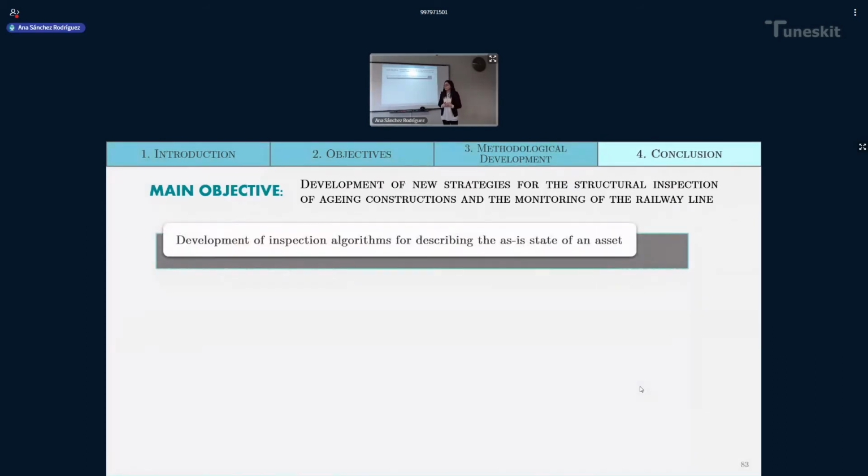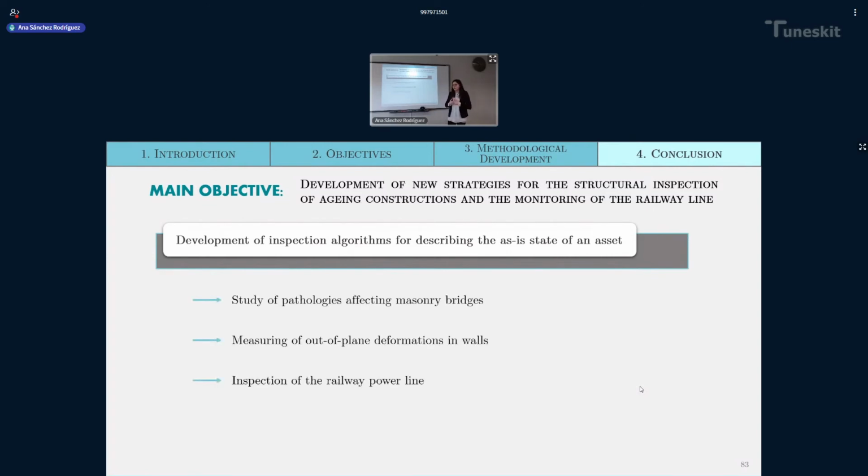The third objective was the development of inspection algorithms for describing the as-is state of an asset, and this was achieved by creating a study of pathologies affecting masonry arch bridges, more specifically piers, and the out-of-plane deformations in walls.